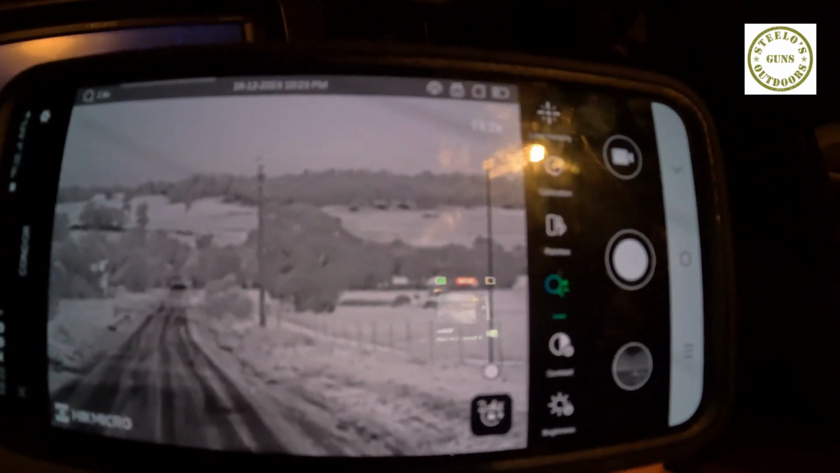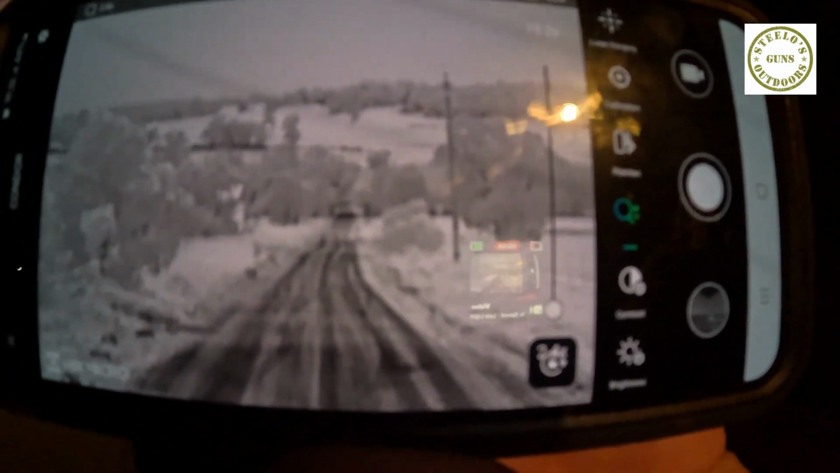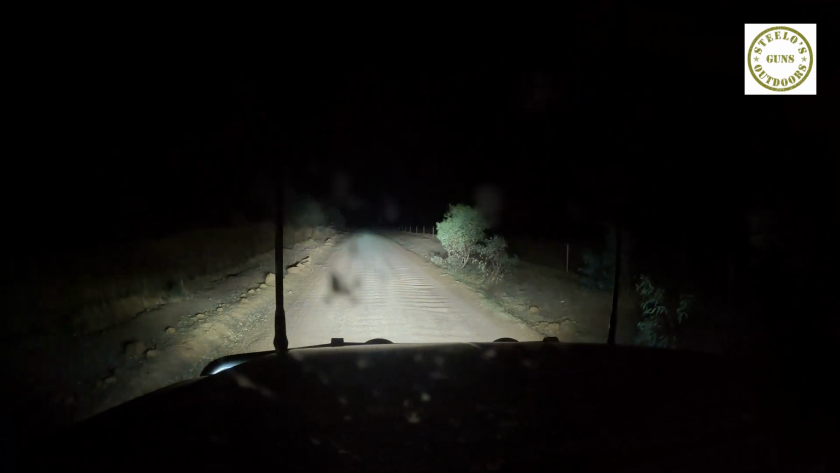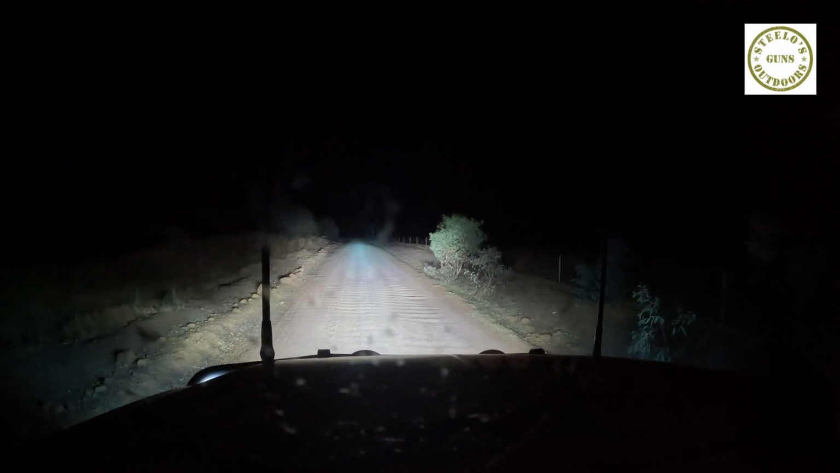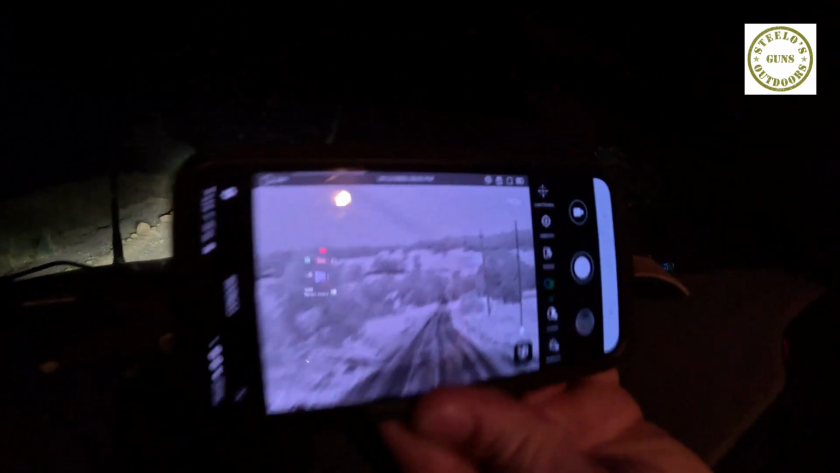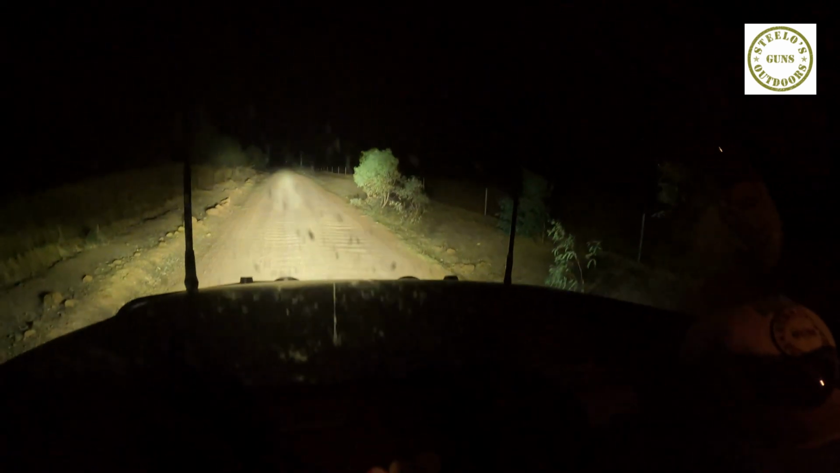So that is the view out of our driveway down the main access road in the bush here. If you just shine up in the windscreen there, that's what you're actually seeing. So with the spotlights on, that's what we're seeing, and these are damn good spotlights too. But on the thermal, if you have a look at that same correlating picture, that's what we're picking up. Everything with the heat signature all the way out to beyond. There's no hiding from these things.